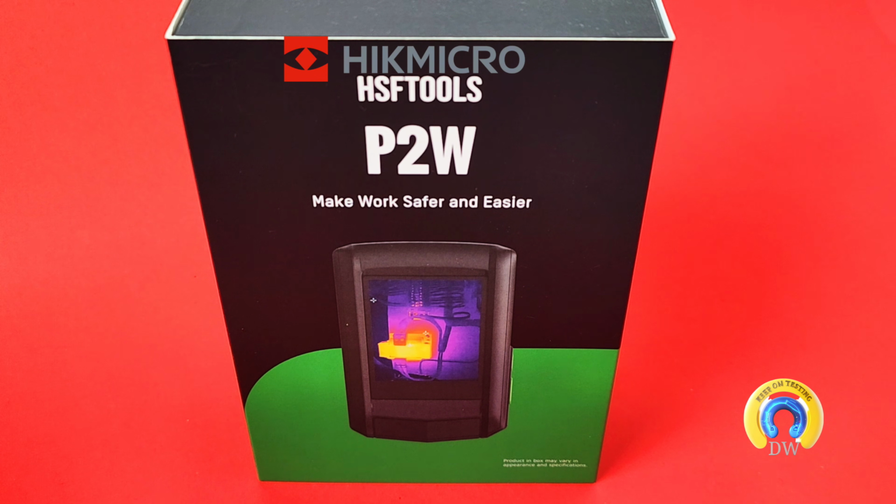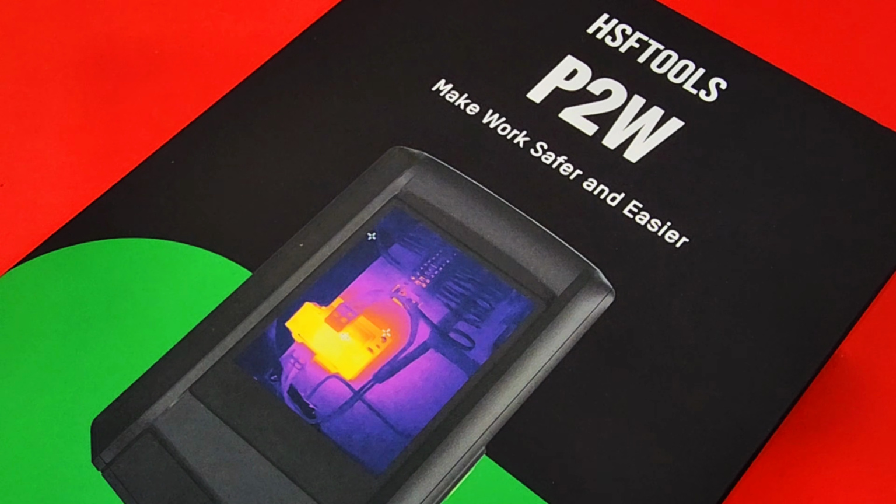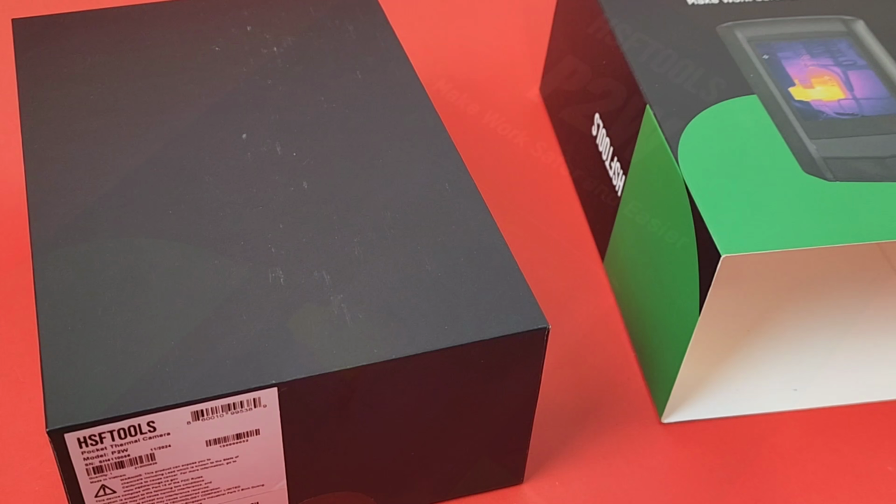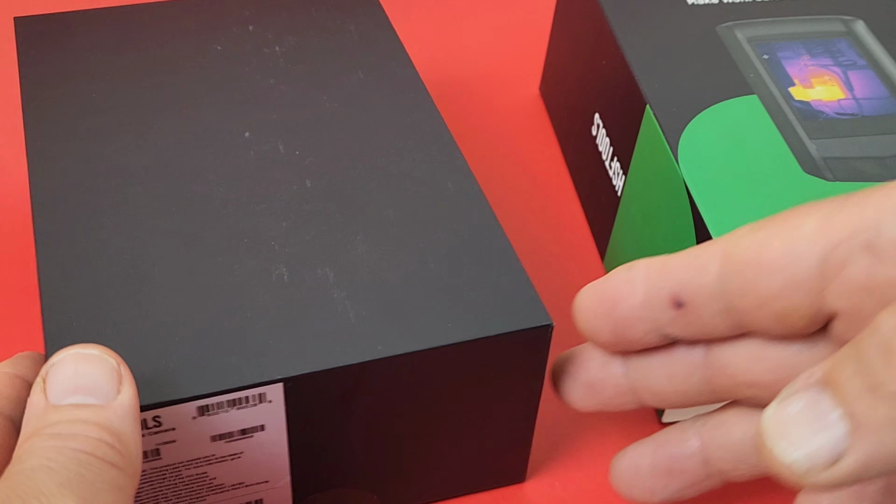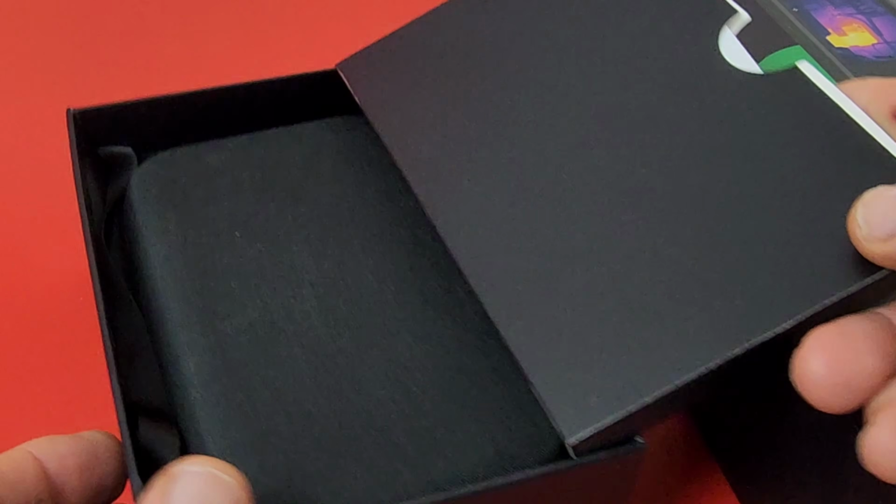Welcome, welcome. Today in the Cheapo Spotlight, brand new from HSF Tools, a thermal camera that looks amazing. The all-new P2W. Is it a thermal camera extraordinaire? Let's find out. Nice black box, sturdy as ever. Cardboard, this thing is well protected.